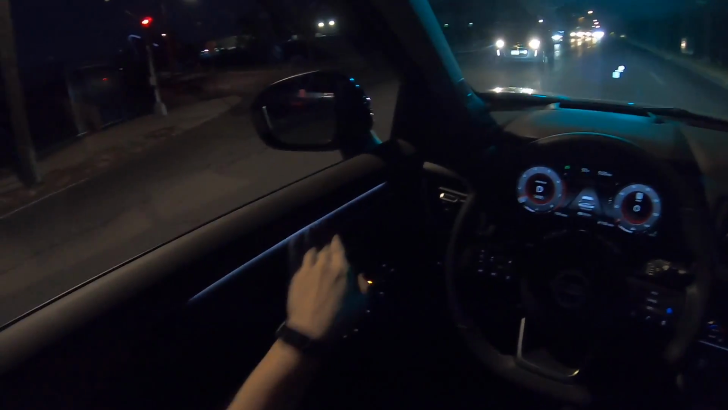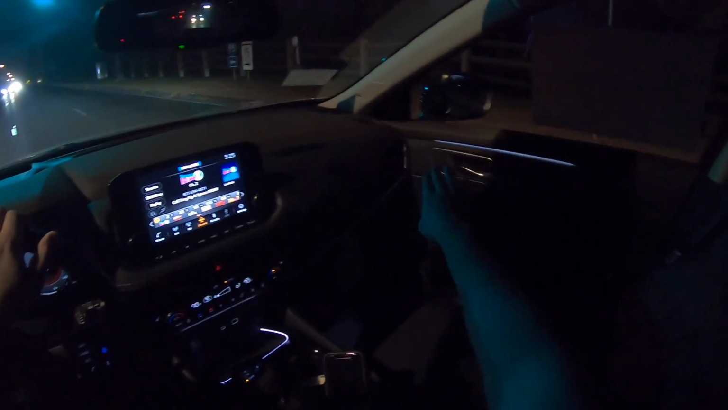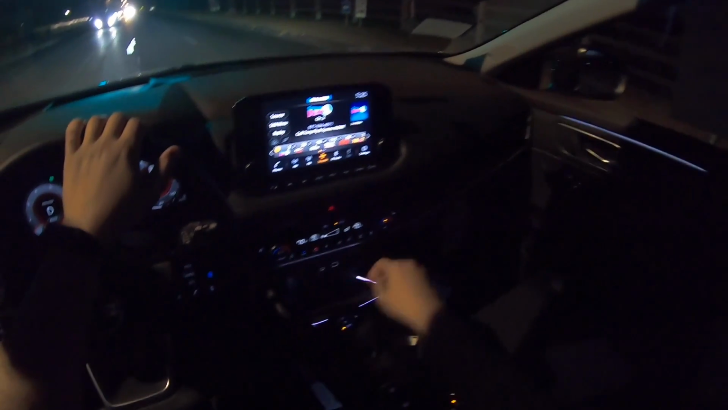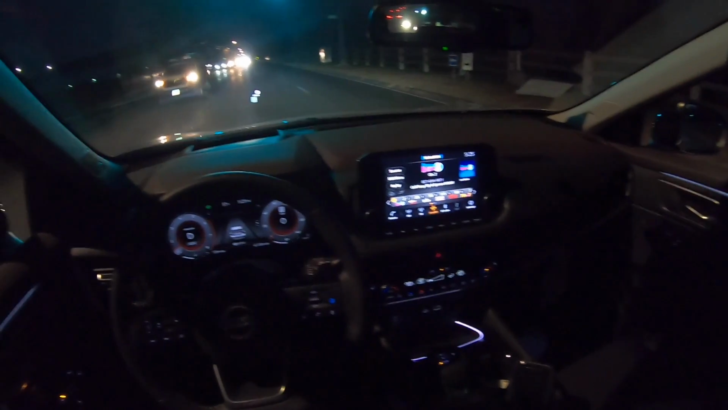Love the fact that there is a good amount of ambient lighting right here. I'm not sure if you could change the ambient lighting. There is more on the door. There's a little bit around the wireless charger right here. But overall, guys, it's nice and quiet in here.